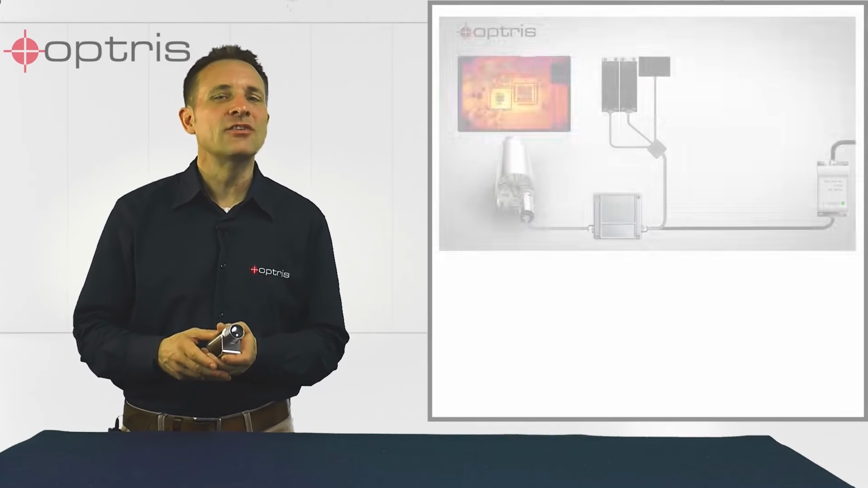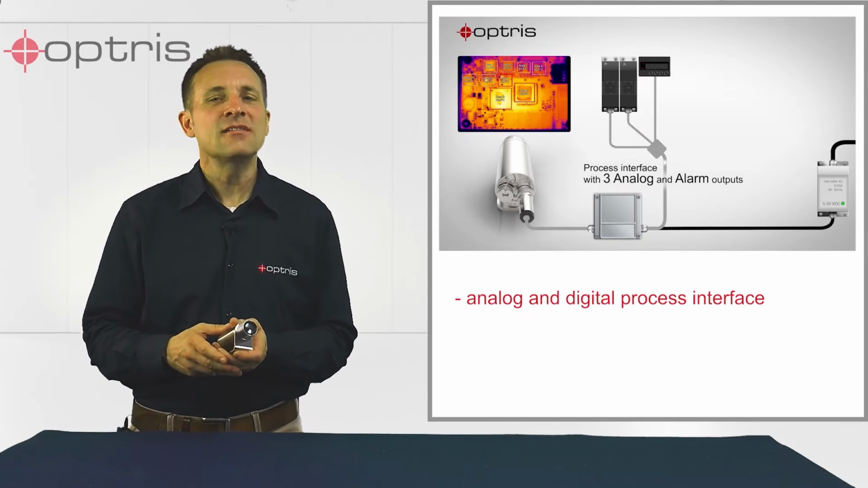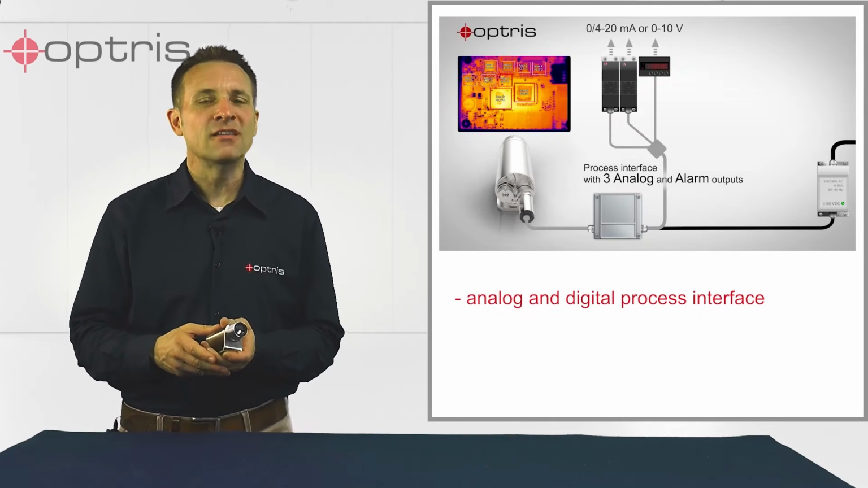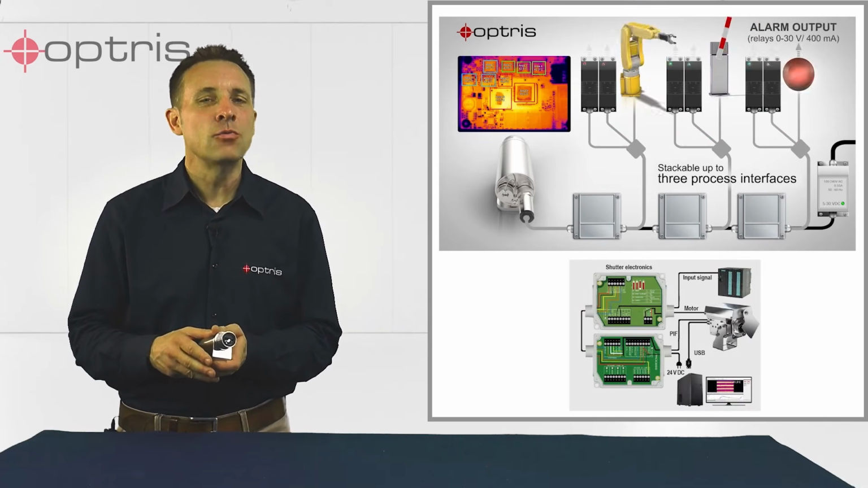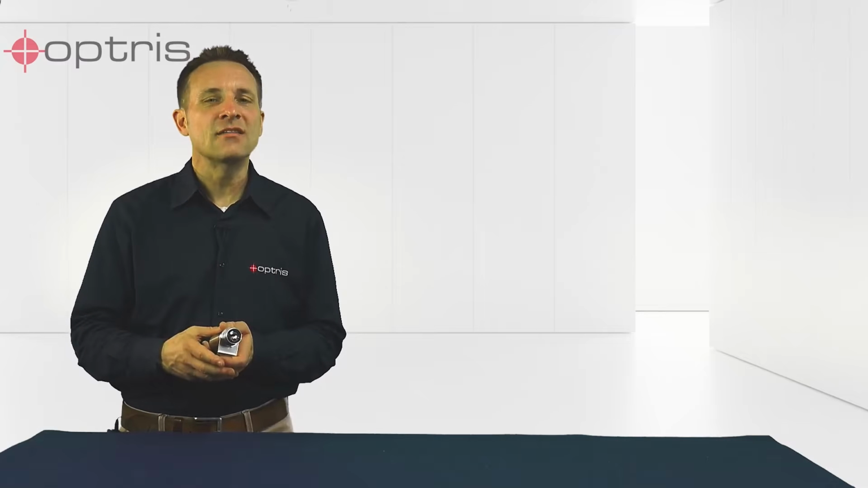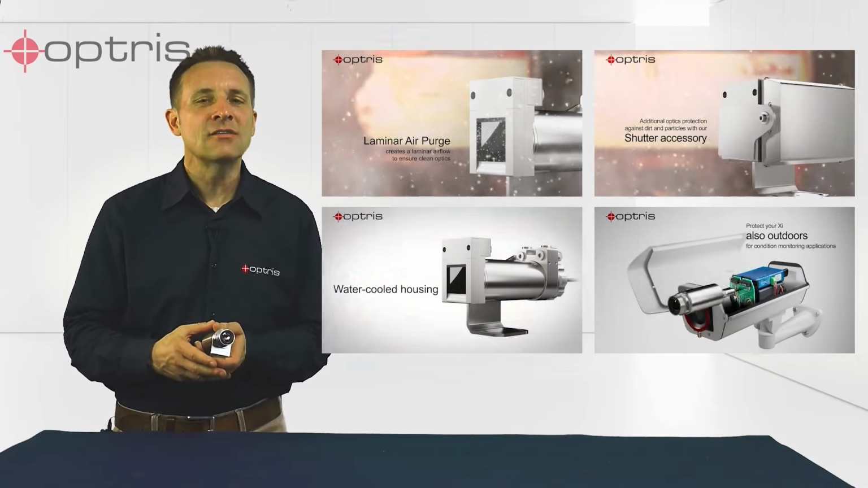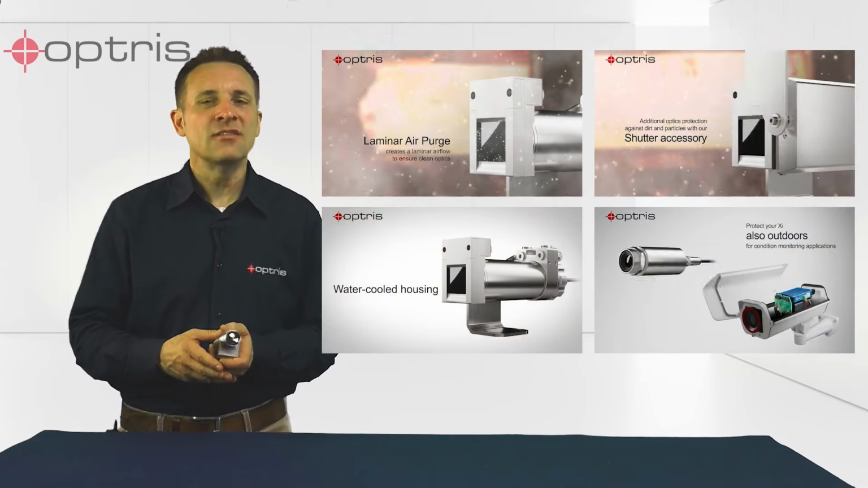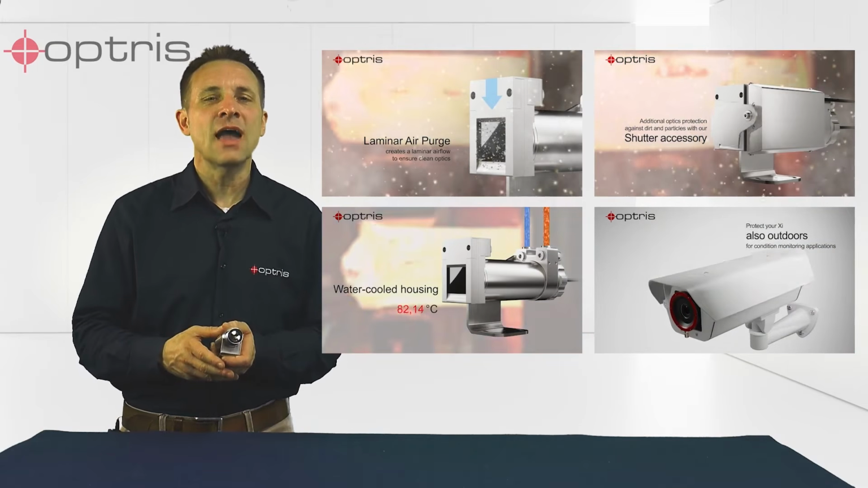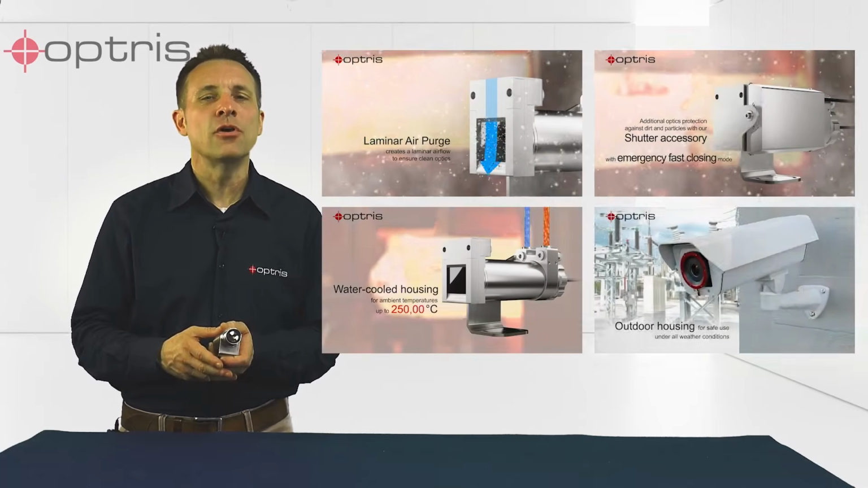Thanks to the analog and digital process interface, the Xi640 infrared camera is perfectly suited to providing control input for machines and equipment. Moreover, the infrared camera Xi640 is compatible with an extensive range of accessories tailored for harsh environment conditions. Mechanical mounting accessories, electrical interfaces, and connection cables complete the portfolio of compatible accessories at an attractive price point.